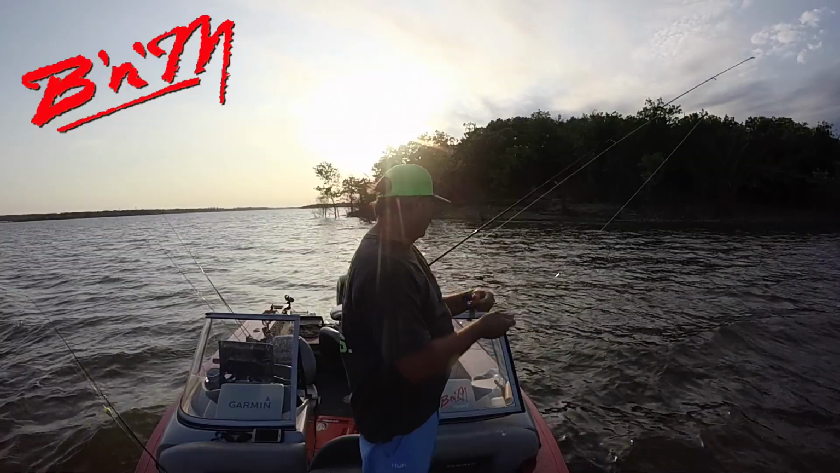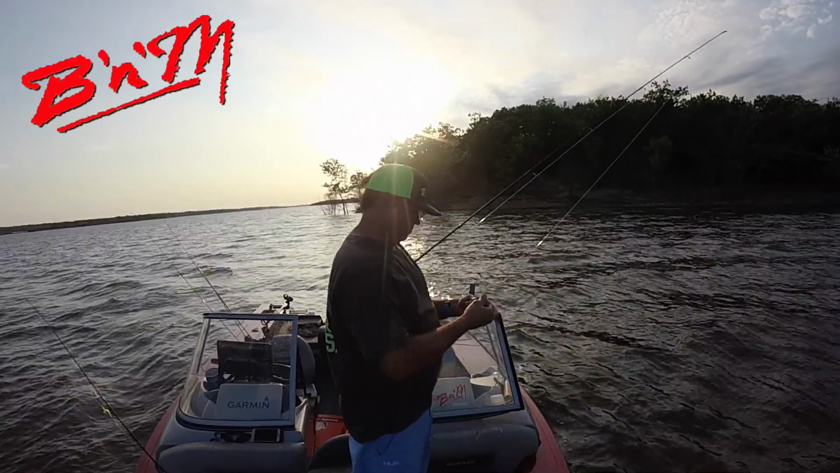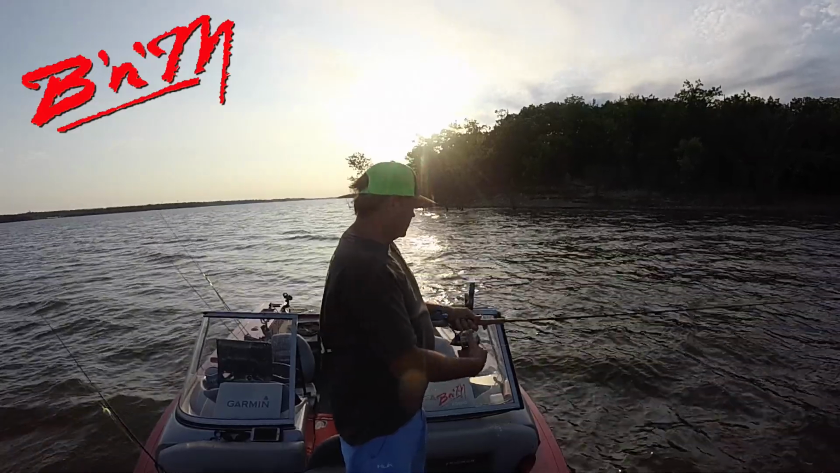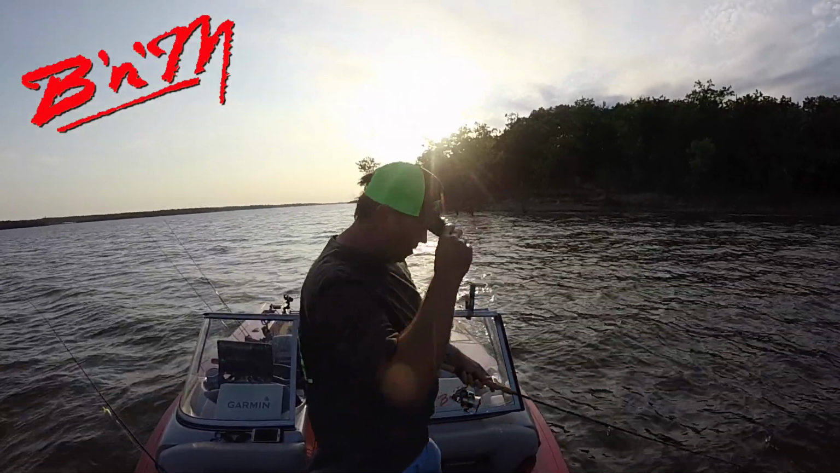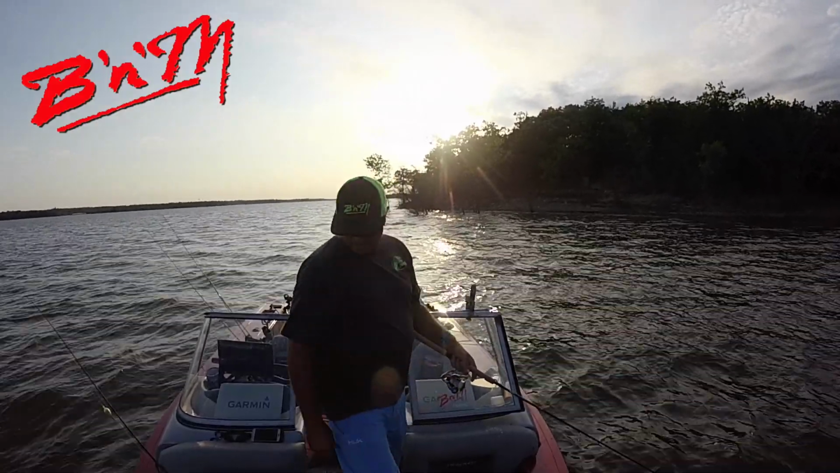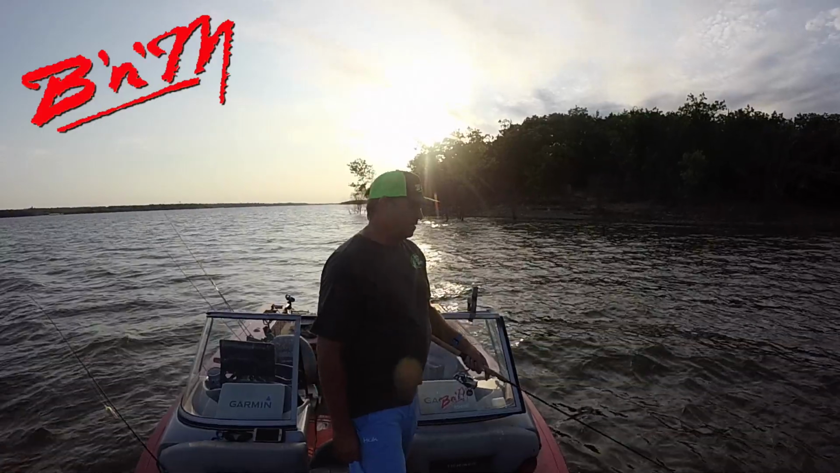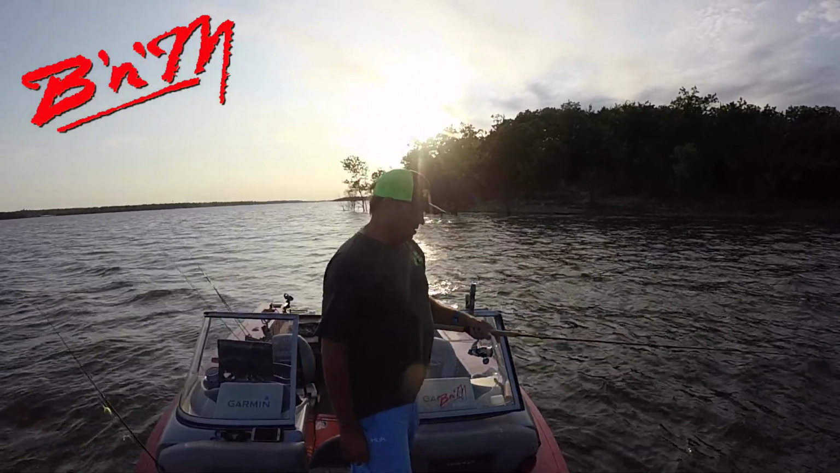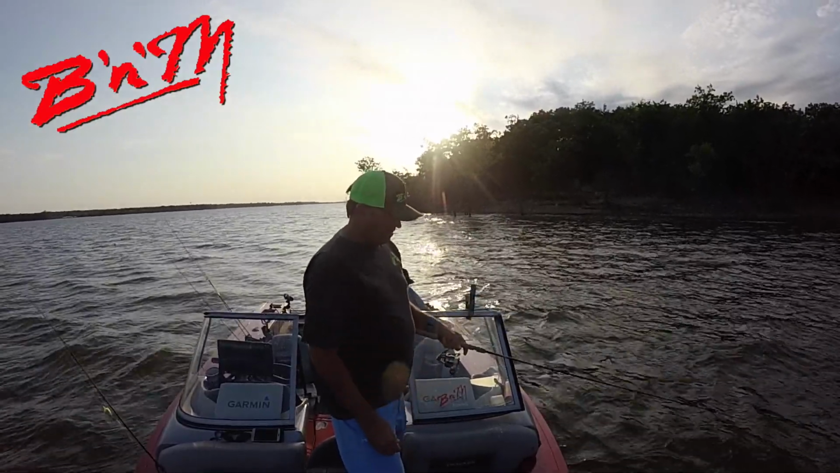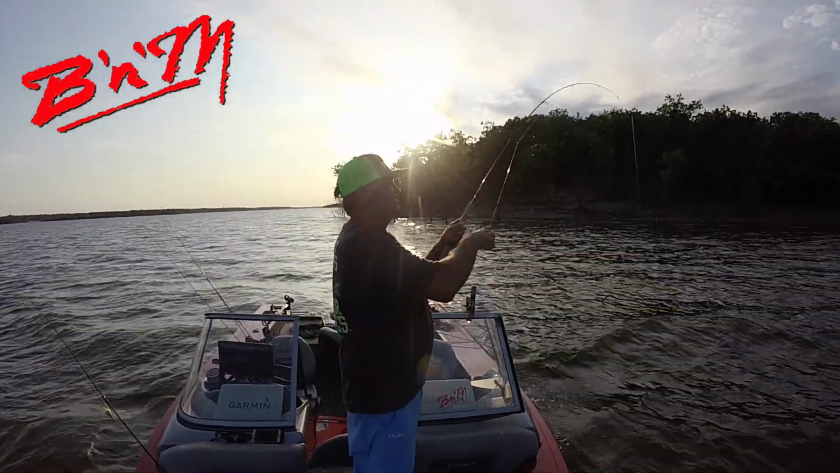Point that rod right up there. Now reel up about 2 reels. And then just hold it still. And then every now and then give it a wiggle, wiggle, wiggle. There you go. Wiggle, wiggle, wiggle. There he is. Boom.